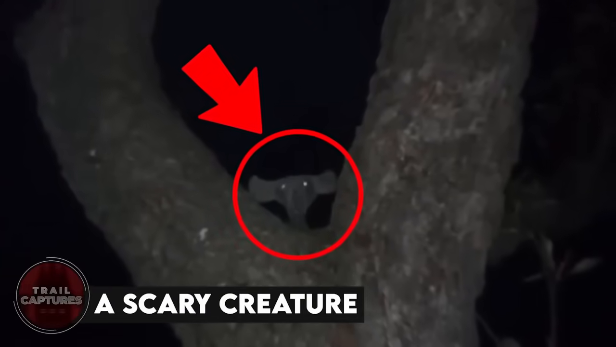A scary creature. This video was captured by a brave soul who thought it would be a really great idea to go out alone into the deep woods at night. He thought he'd end up meeting some unusual beings and, well, guess what? He got exactly what he was expecting. A creepy little cryptid staring right at him from behind the tree. Was it just waiting for the right moment to attack, or was it too scared to come out? The mystery has been unsolved since forever.